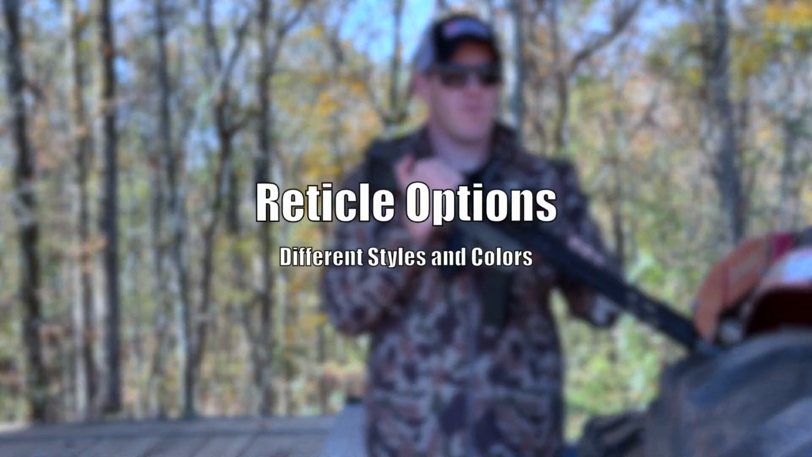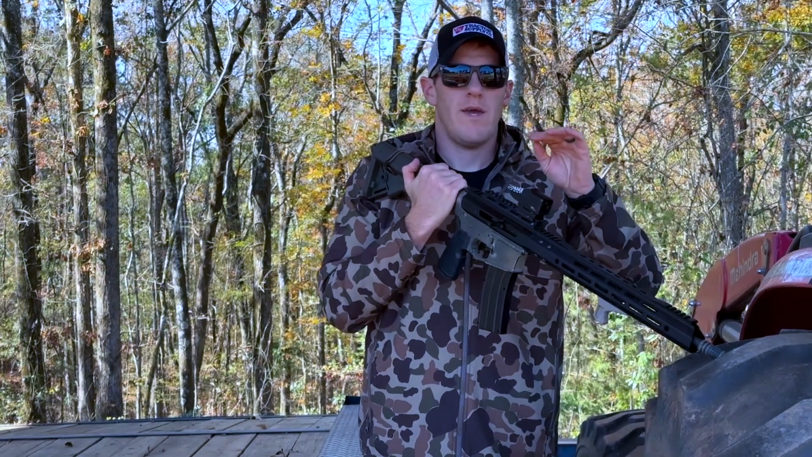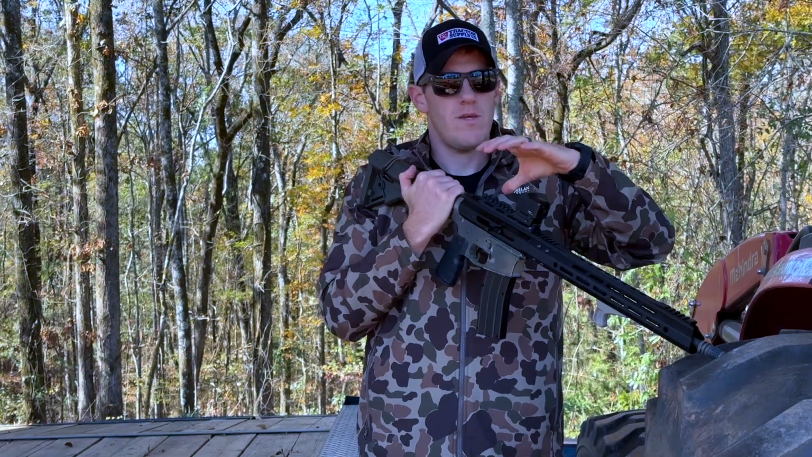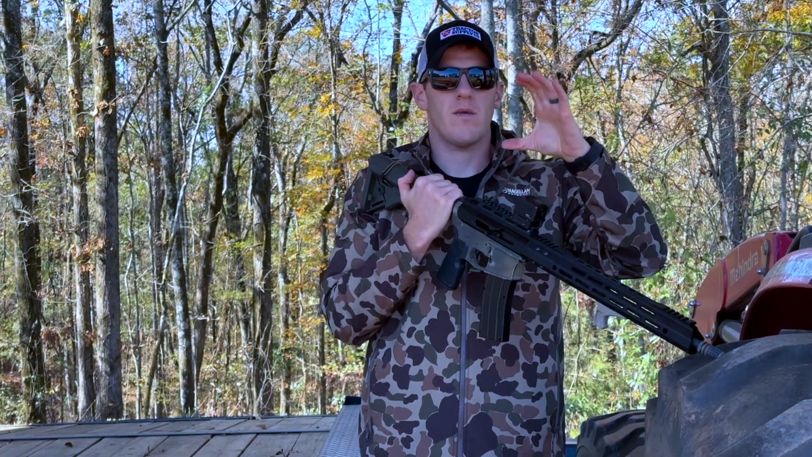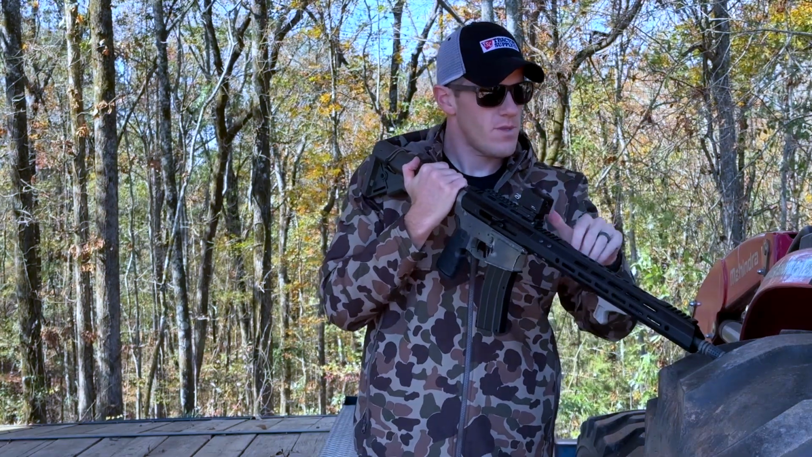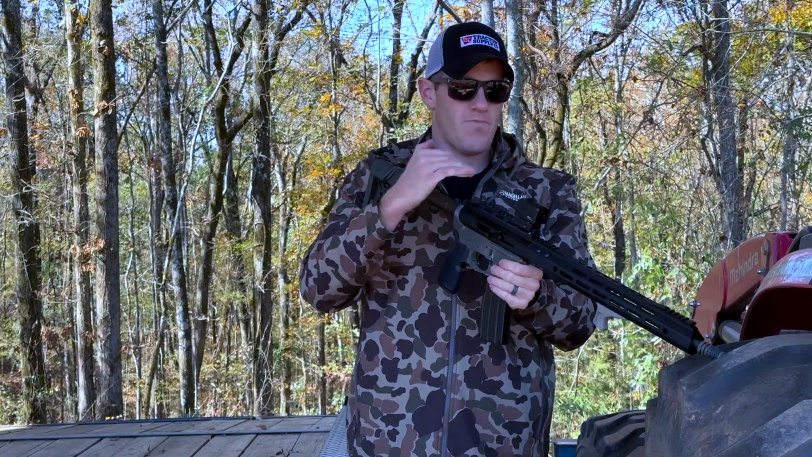It has 3 different reticles. It has a 6 MOA dot, just the dot, or you can have that dot with a small EOTech style circle, and then you can swipe it over and have the big, like 60 or 65 MOA circle around that dot. And it has like 3 or 4 different color palettes, I guess what they call it.